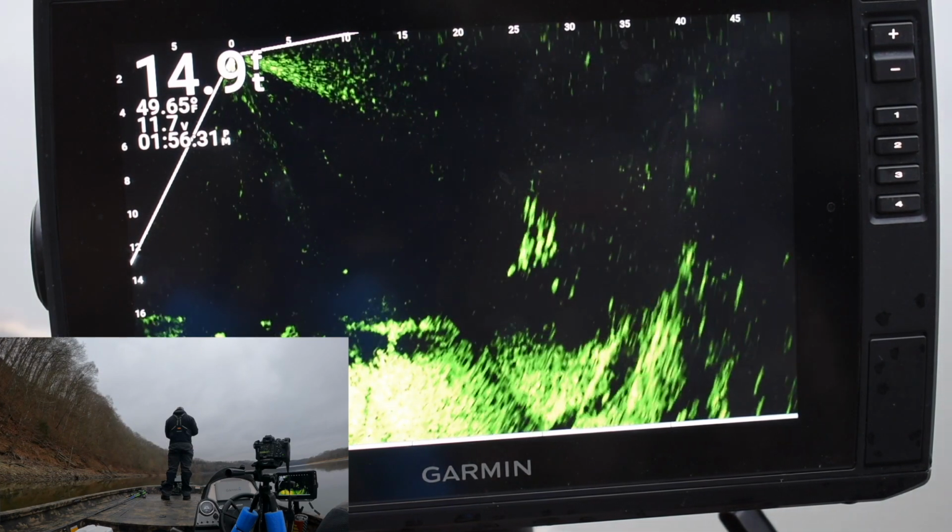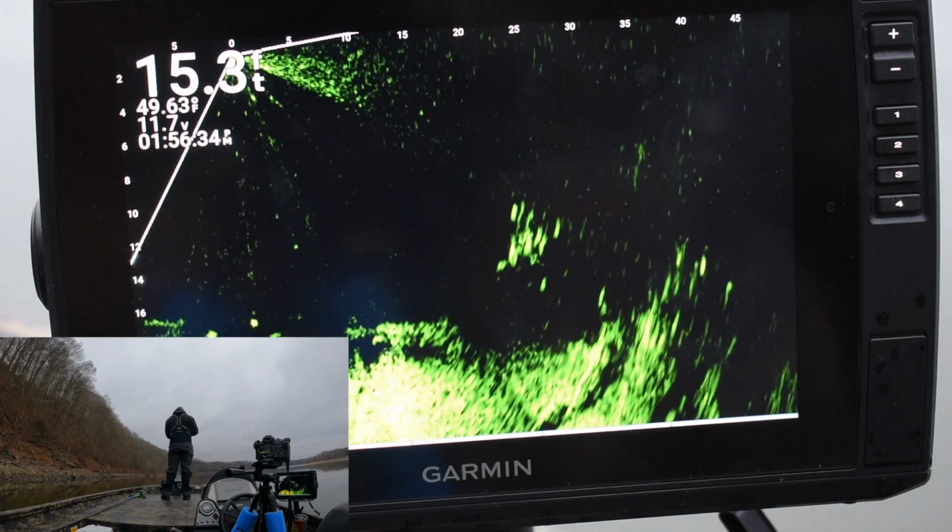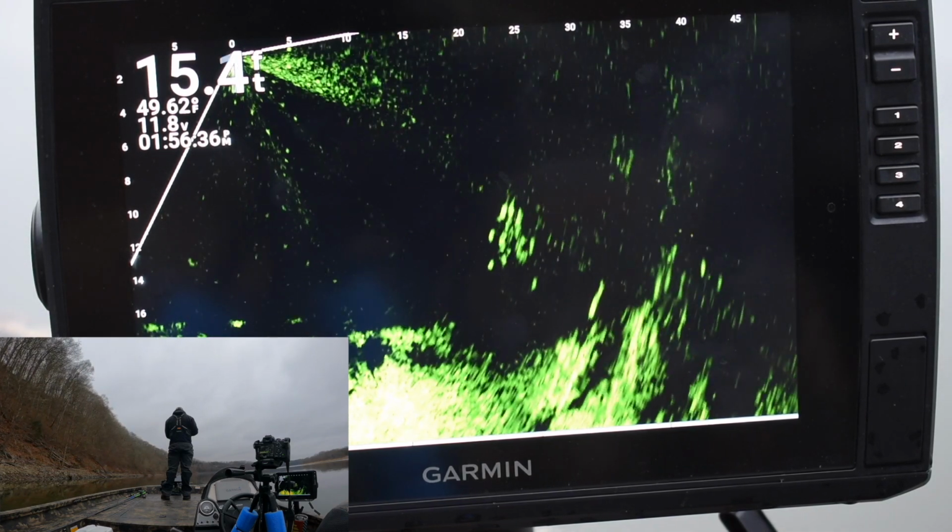And then yesterday went out to Cumberland. I should have taken my cameras for Cumberland. I actually had run out of SD cards.